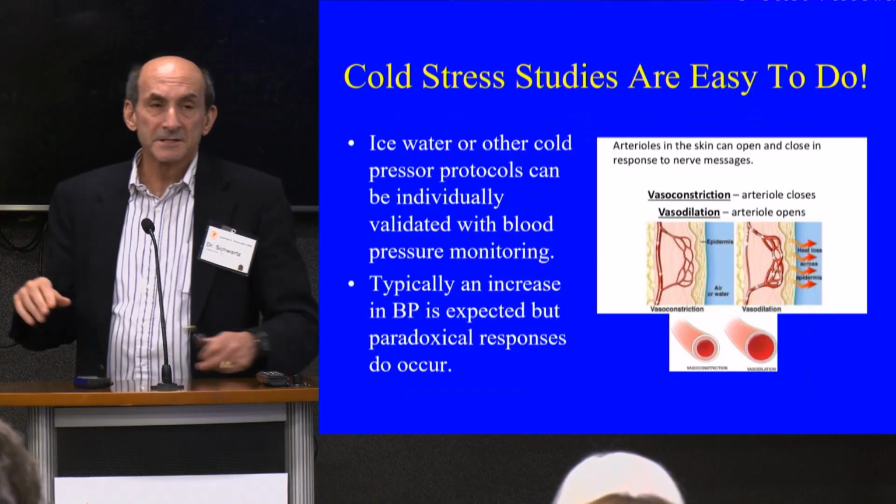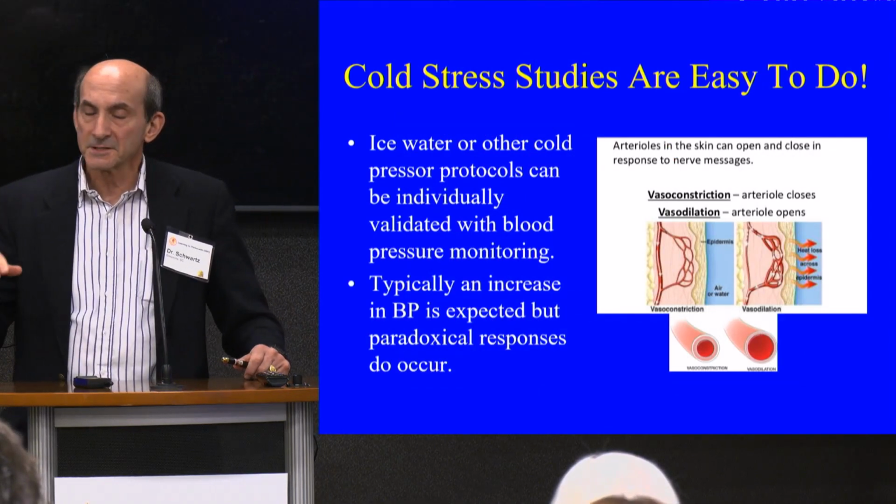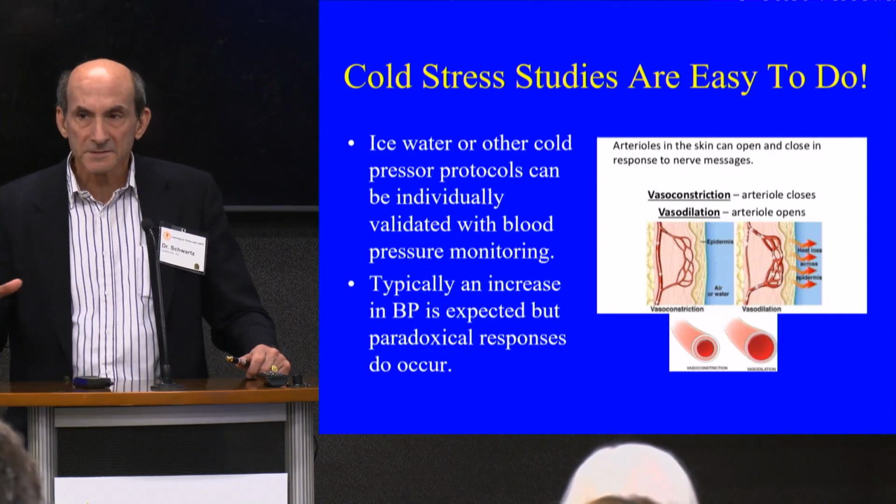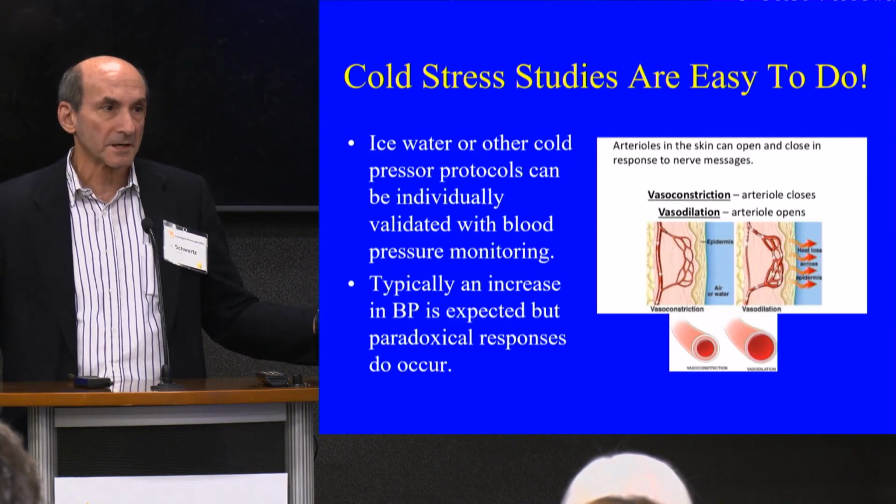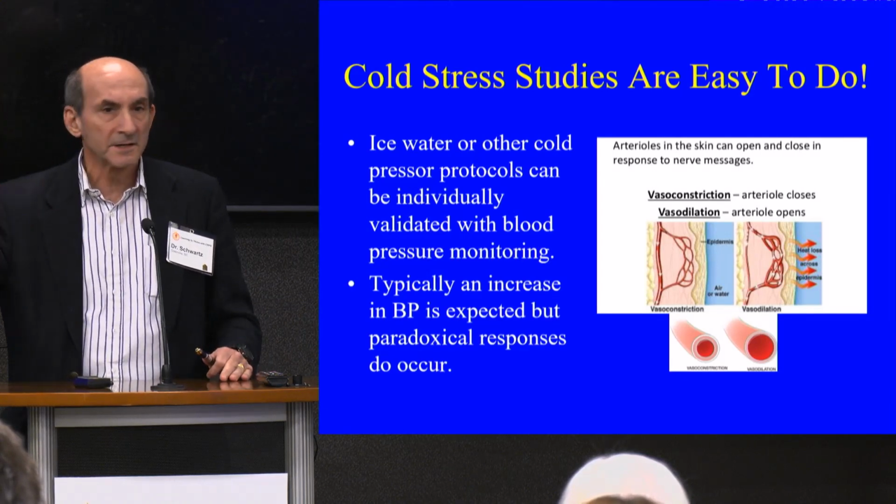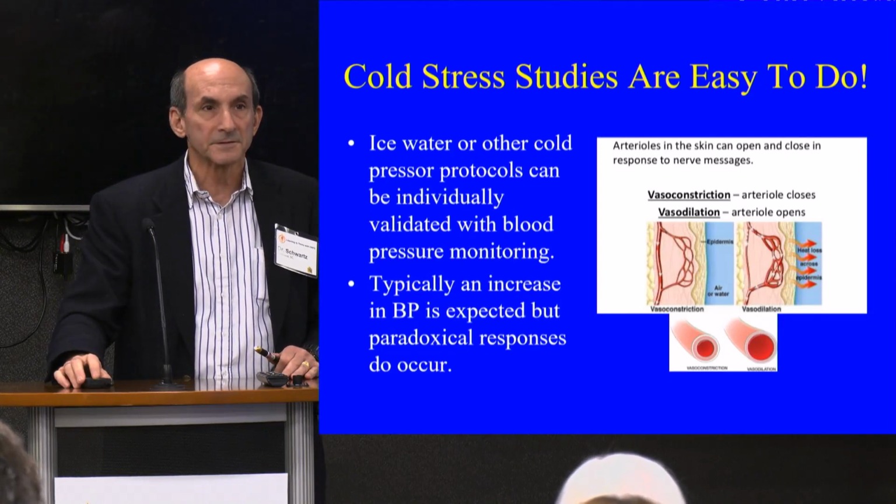Cold stress studies are easy to do. I'm not going to spend too much time on this, but the AAT has published how to do cold pressure tests. We don't actually care how you do them. There's 1,000 ways of doing them. We just care that you've proved that you have done them, so that when you're doing your thermal imaging, we know you've actually done an autonomic stress test, and that's what you're monitoring. And we give you tons of ways that you can do it. And I think that's really enough for this slide for this audience right now.